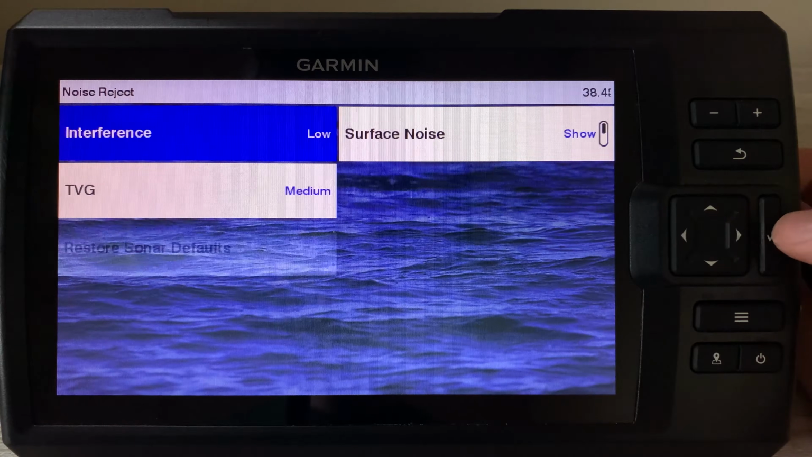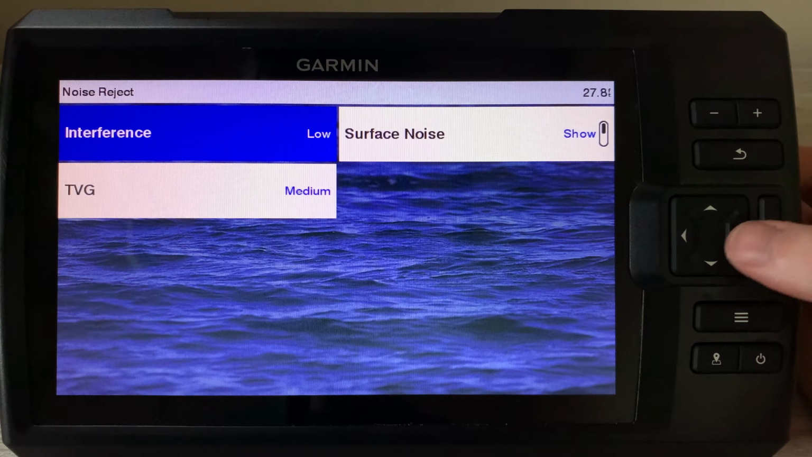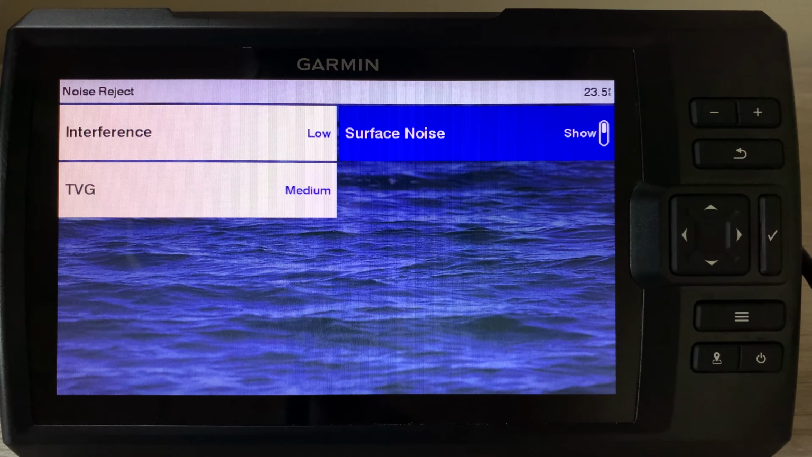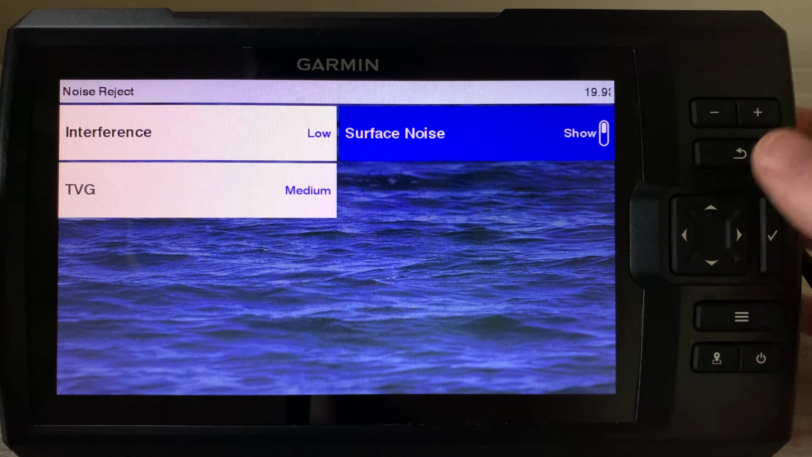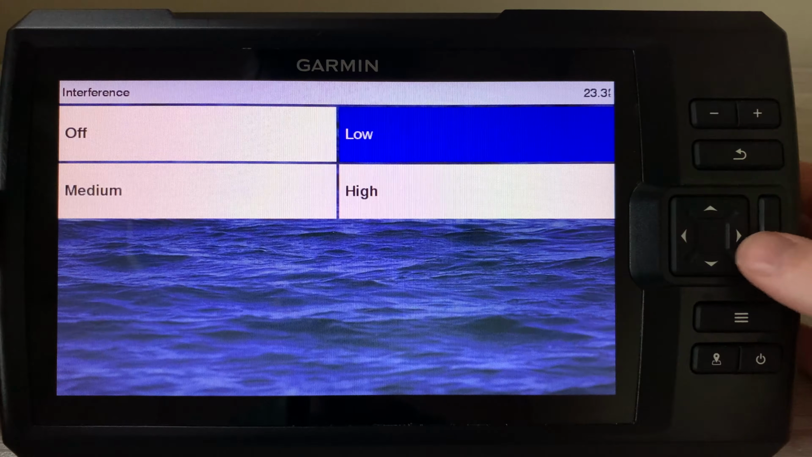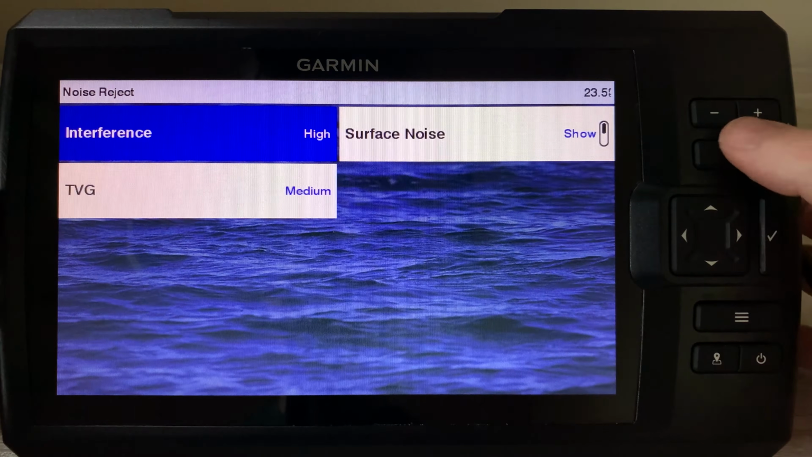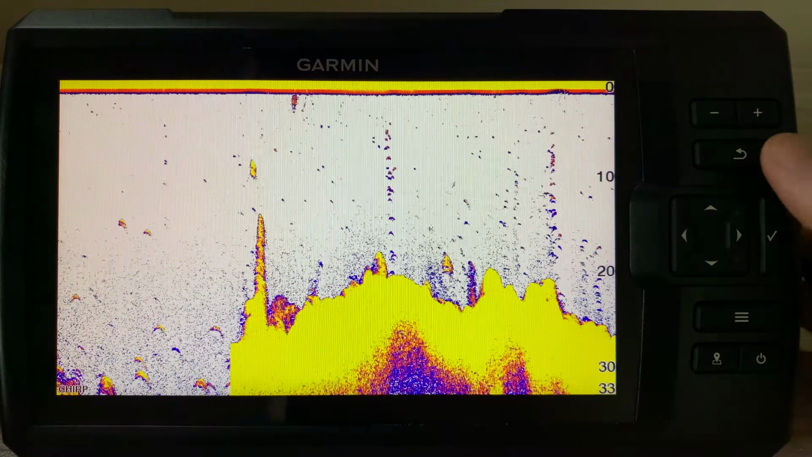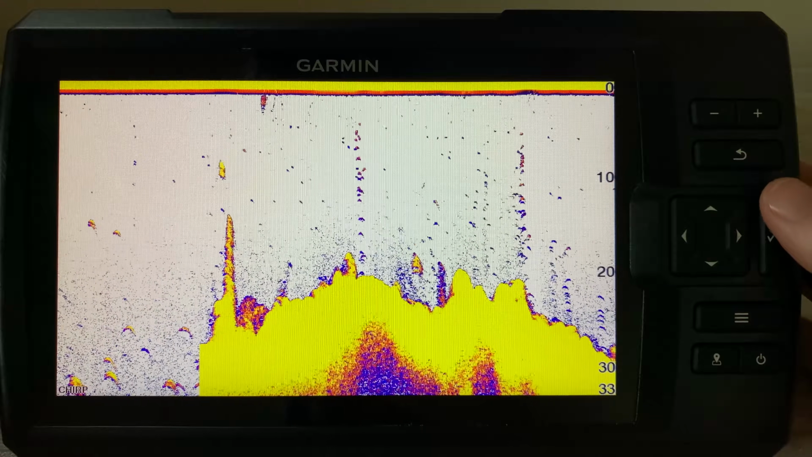Okay, another thing we have is noise reject. So one thing is to get rid of the surface noise. So basically the top of the sonar, if it's showing any surface noise pretty close to the surface, it's got just some yellow up there at the top, you can turn this on and it will eliminate that. Okay, you can also take a look at interference, and if you go to high, then if we go back here, it's going to try to take out a lot of that interference.